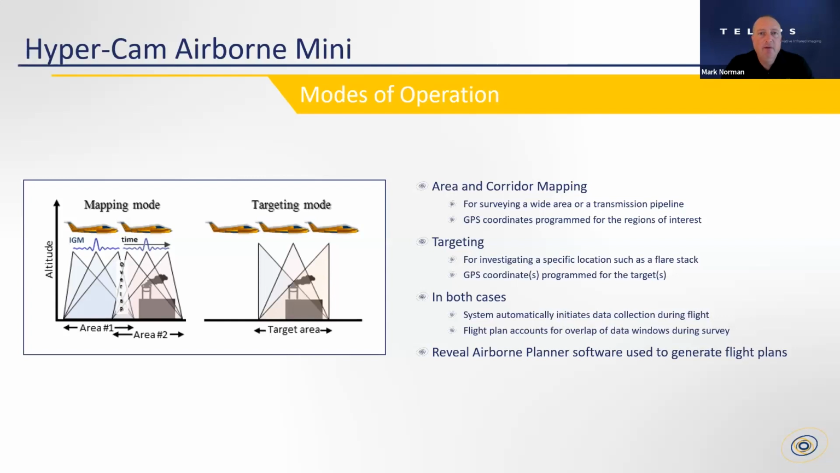And the Reveal name is what we use for our suite of software for all the different products that we manufacture. But the bottom line is, working with us, you decide, how do I want to do my measurement? We help you program the coordinates, set the flight plans. You fly the aircraft, the system does the rest in either of these types of modes.